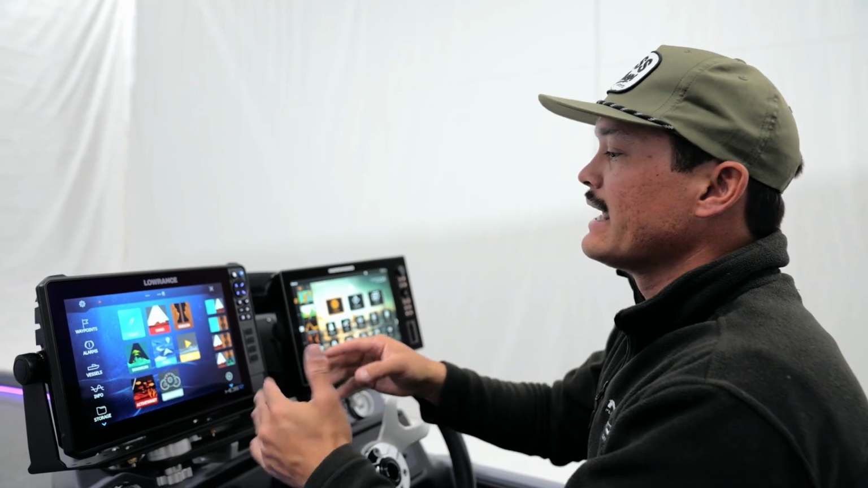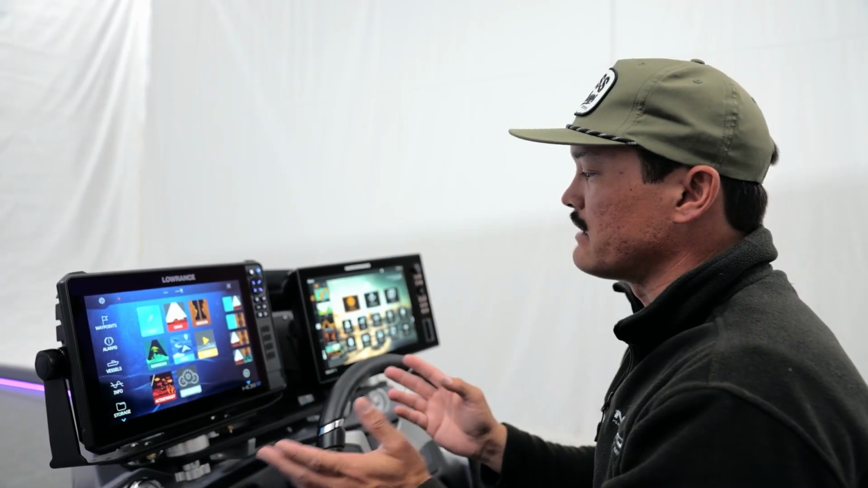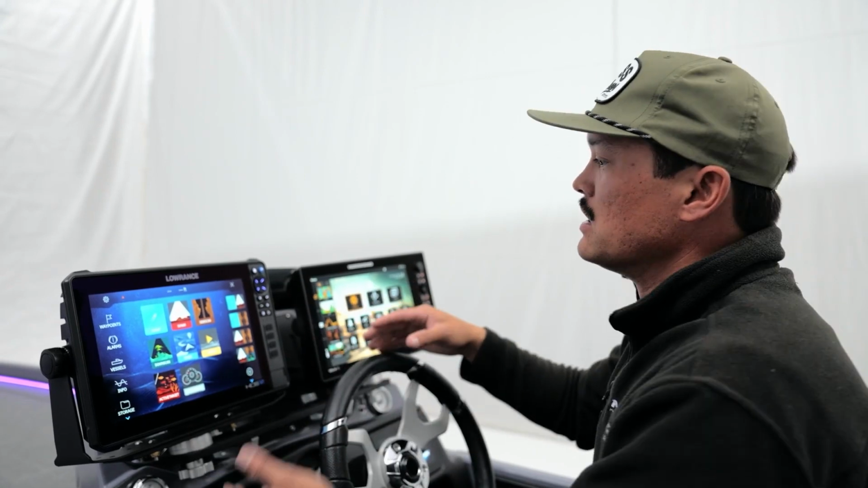So you could go in and manage waypoints. You could go in, label waypoints. You will have them forever. And of course, you could always store them on a card.